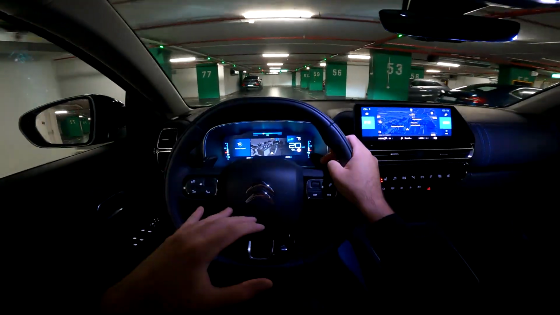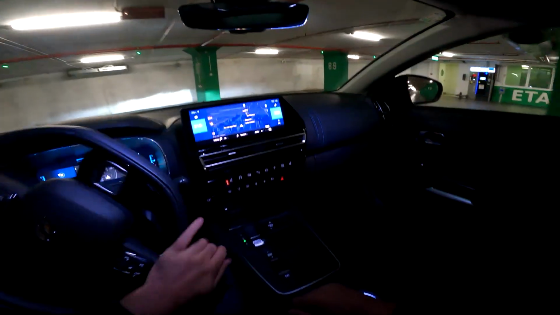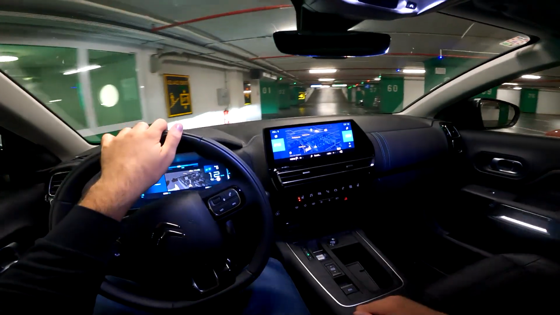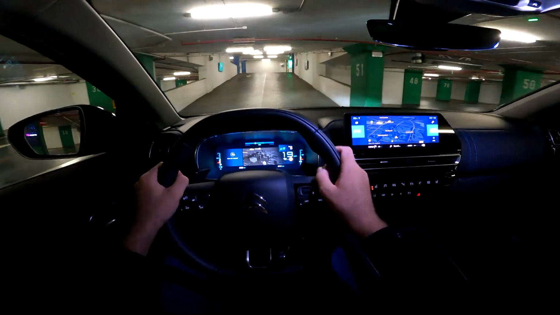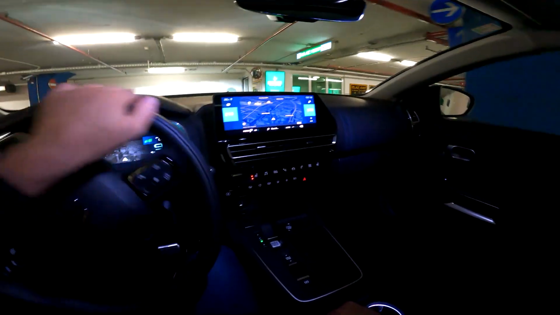But if you have a charger at your home, for example, this could be an ideal choice, because this car has the all-electric range of 55 kilometers by WLTP standard. So you can really drive most of the time in electric mode, especially if you are doing the daily commute towards your job or something like that.